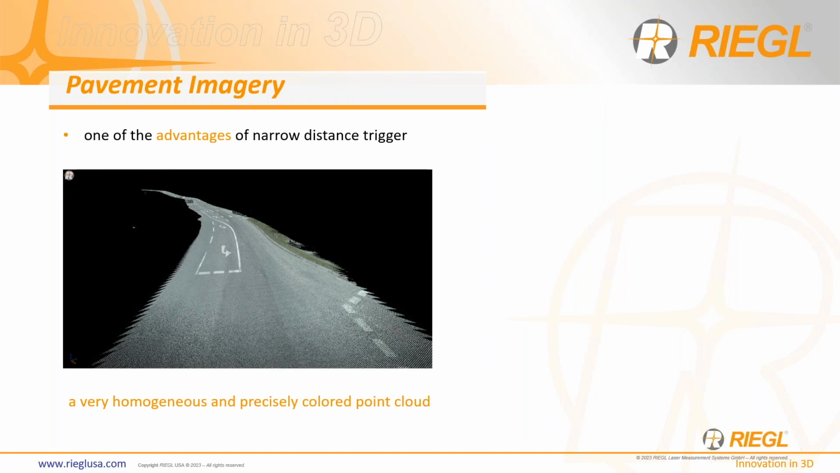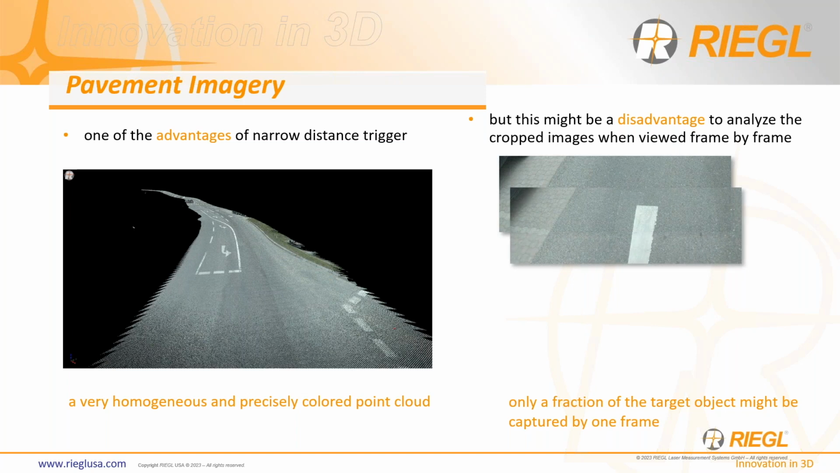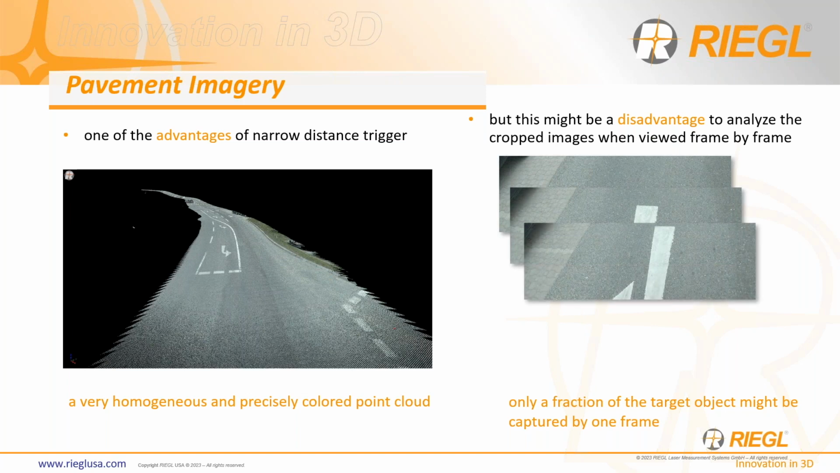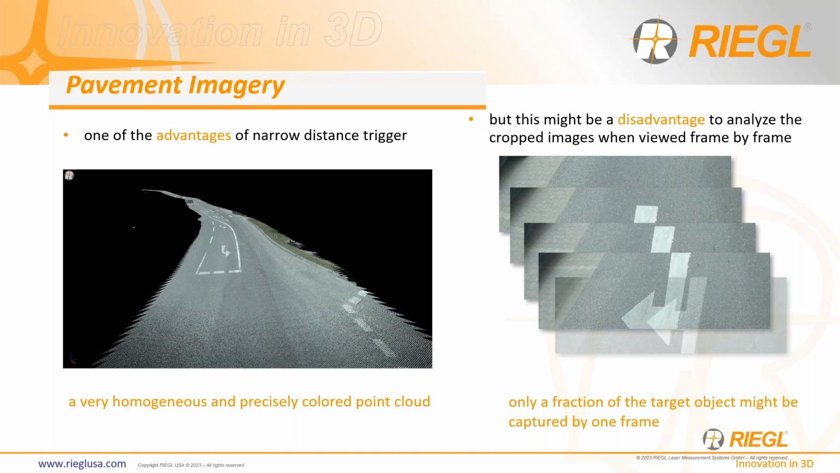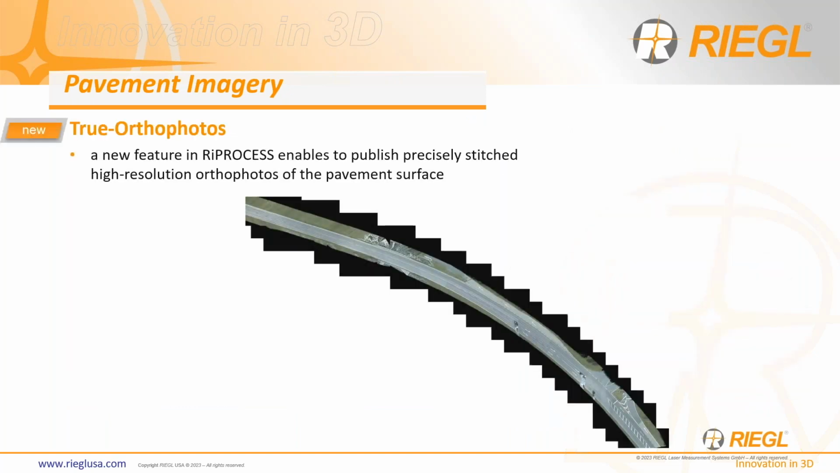One of the advantages is, of course, the narrow trigger distance. However, a colorized point cloud looks really good until you get too close. And going frame by frame through the images is very time consuming. As you can see, you don't always see everything that you want to see in one picture, so you have to go to the next, to the next, to the next. So it's a bit challenging to analyze.